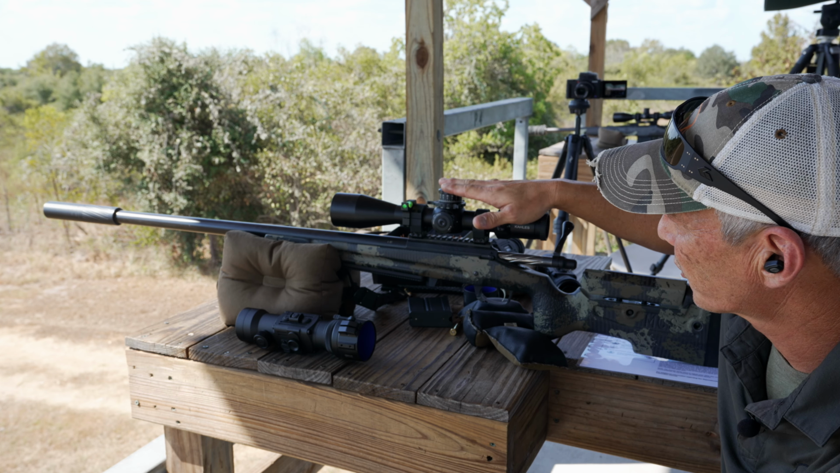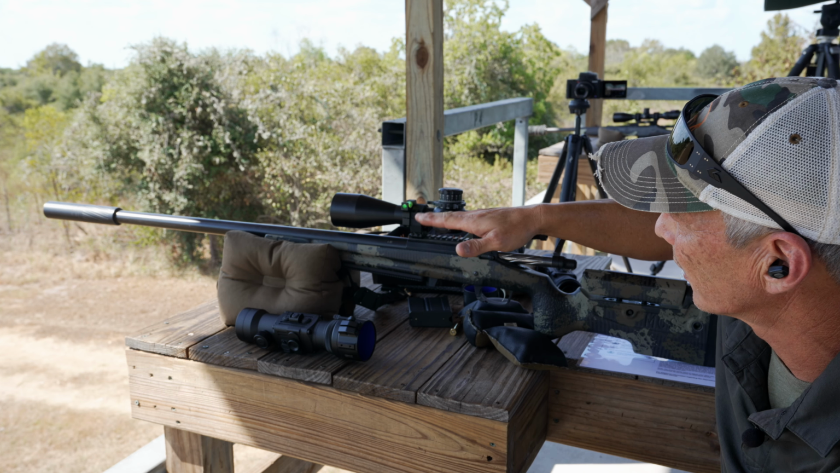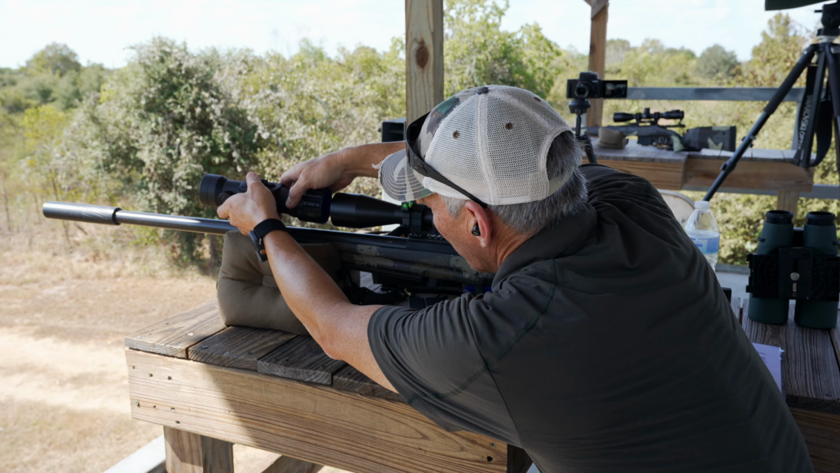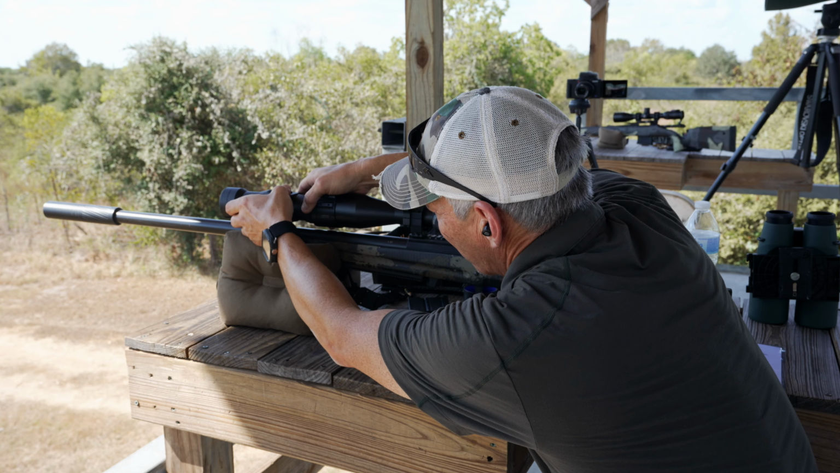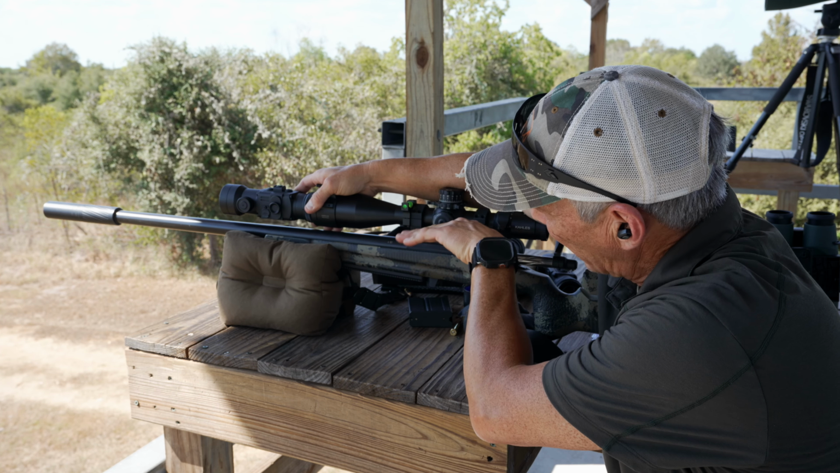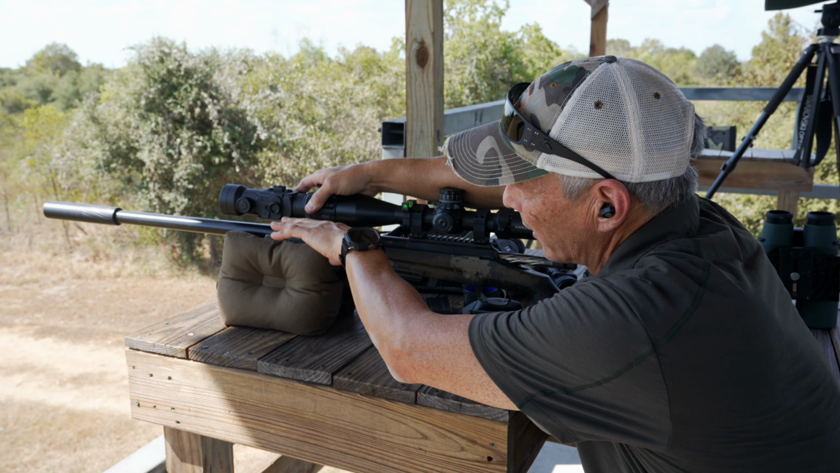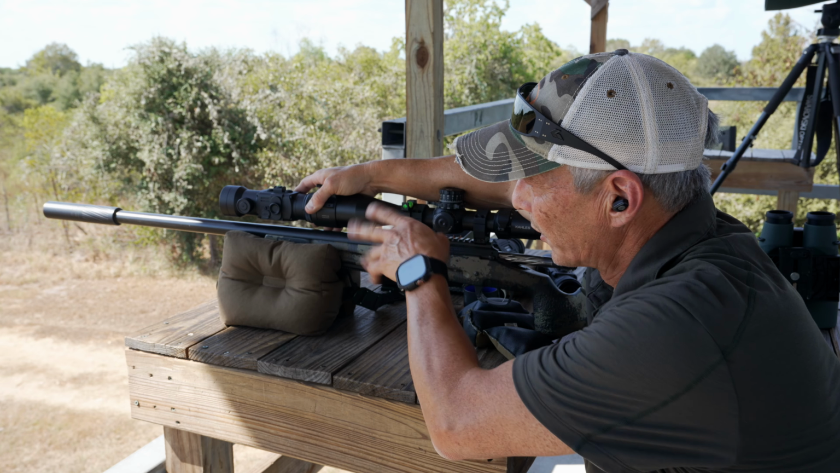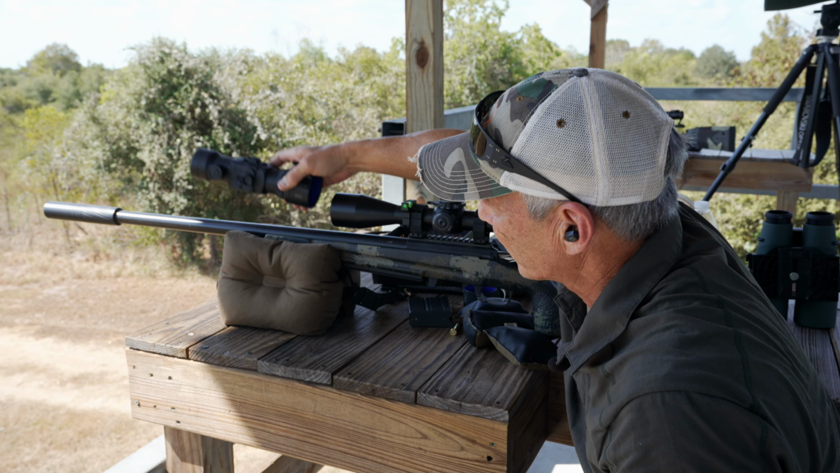And anytime you adjust your elevation or your windage, you're changing that erector tube angle. Well, if we simply slide this onto the end of the optic itself, what you're going to notice is, if we already have an angle on the erector tube, now we're not technically looking through the center of the clip-on, because we're looking at a screen. So what you have to do is collimate it.